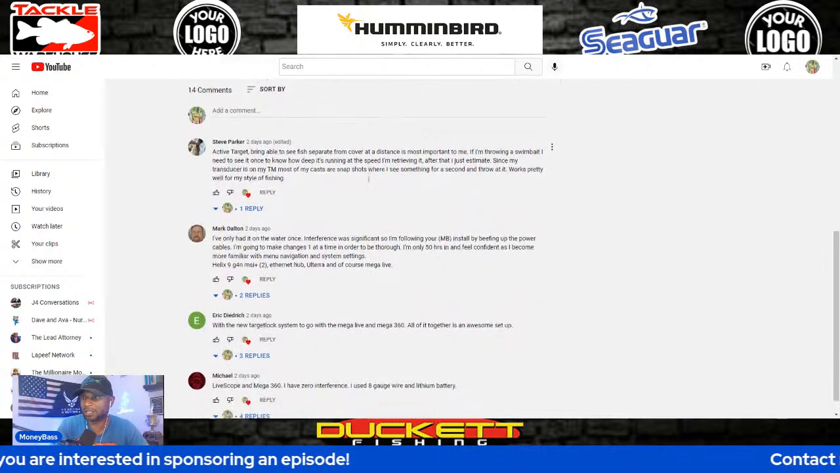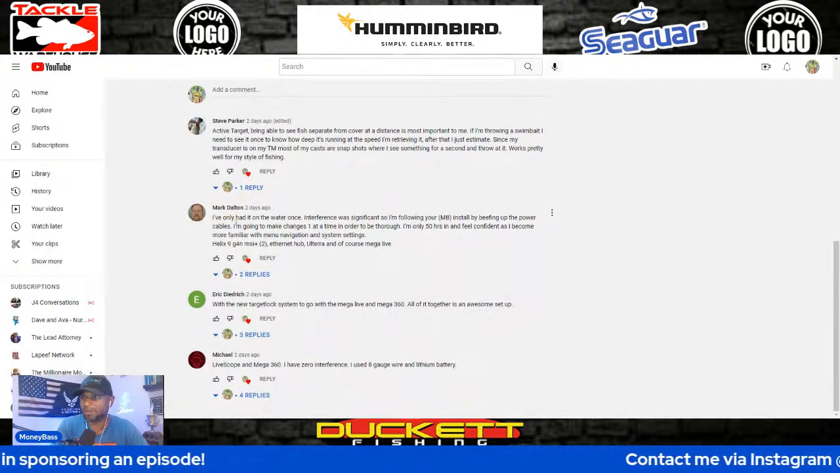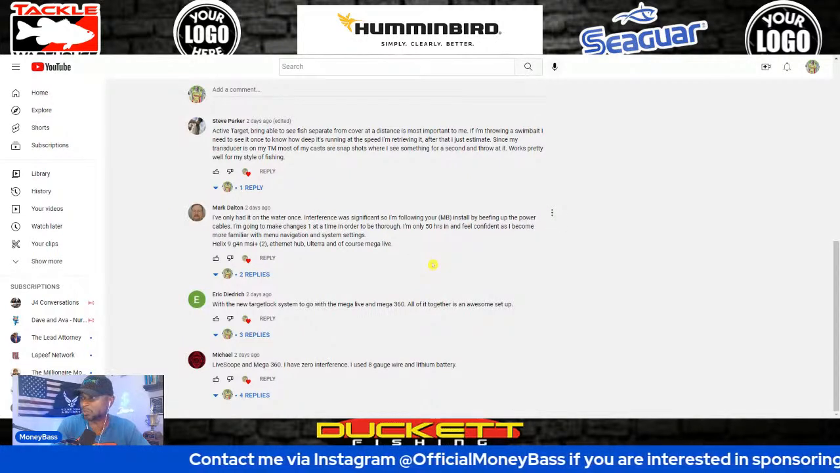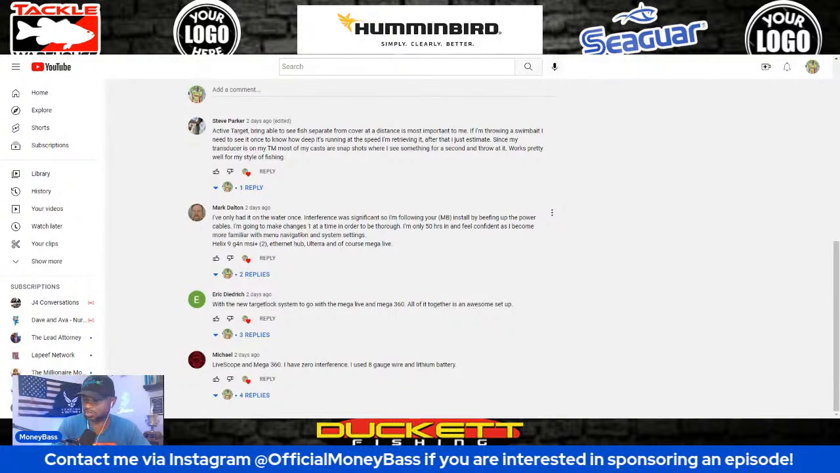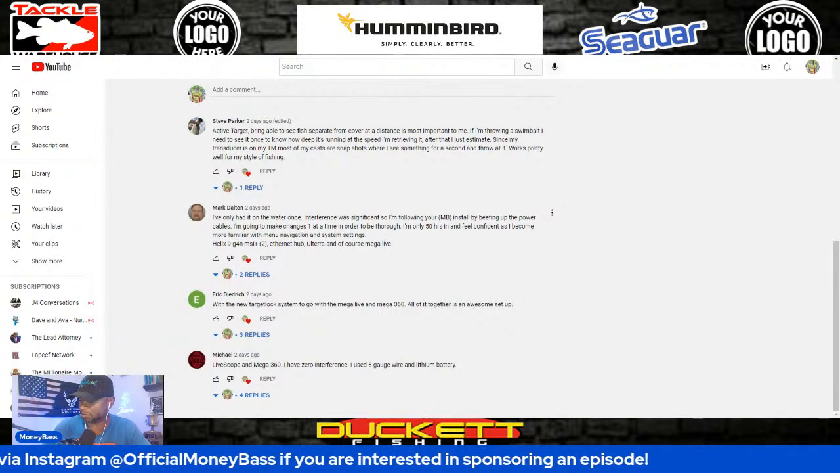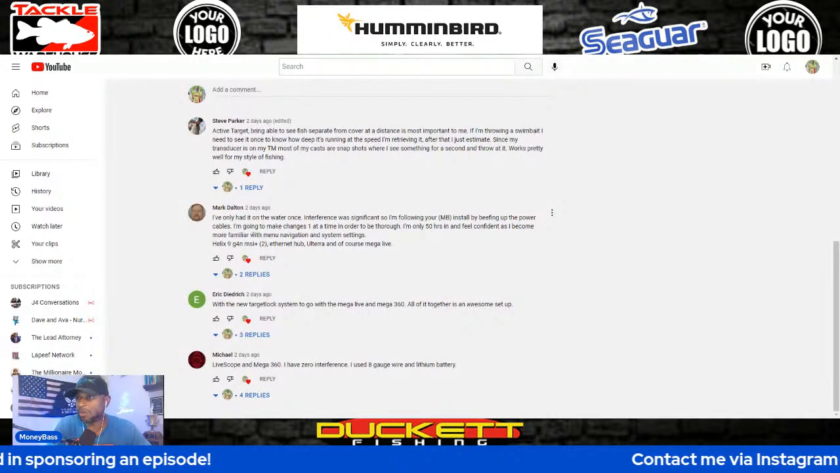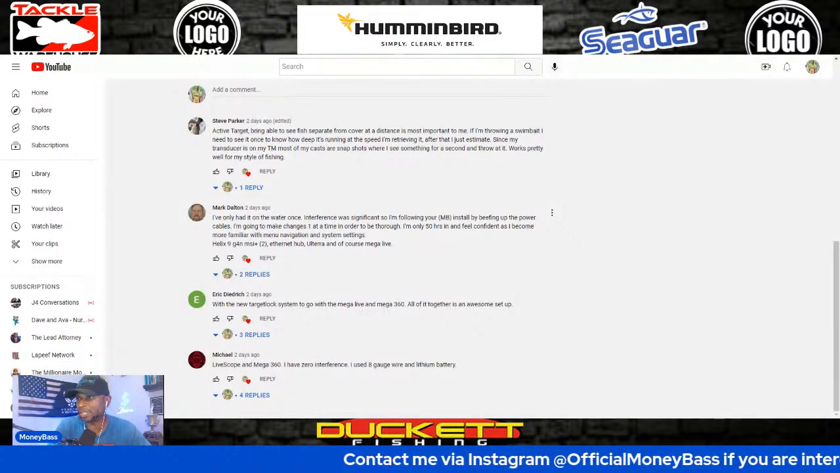So it sounds as though once he throws that swim bait out there, he's able to track it, and then he may lose sight of it, but he's able to estimate how fast that bait is moving and how deep it is from what he initially sees. Since my transducer is on my trolling motor, most of my casts are snapshots where I see something for a second and throw at it. Works pretty well for my style of fishing. All right, and let's see. Then we have Mark Dalton. Like I said, guys, I don't know if you can actually see these comments on the screen well enough to read them, so I'll just read through these. There are just two more on here. This next one is Mark Dalton. I've only had it on the water once. Interference was significant, so I'm following your MB install by beefing up the power cables.